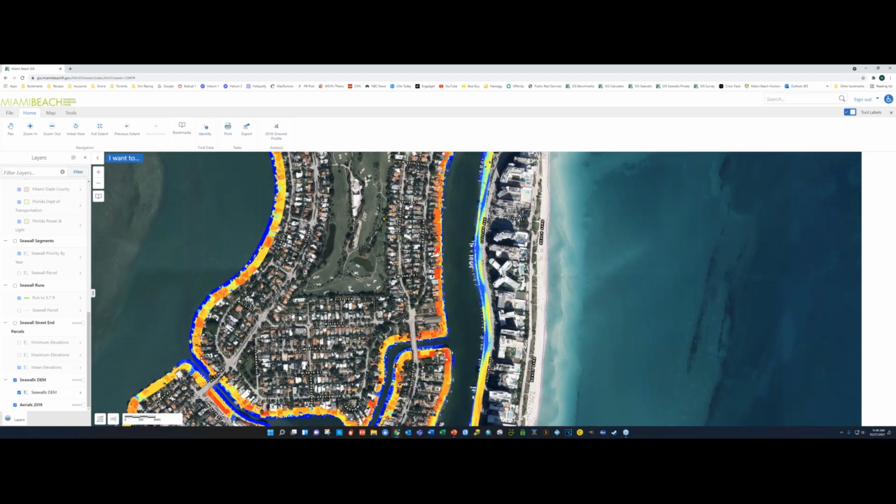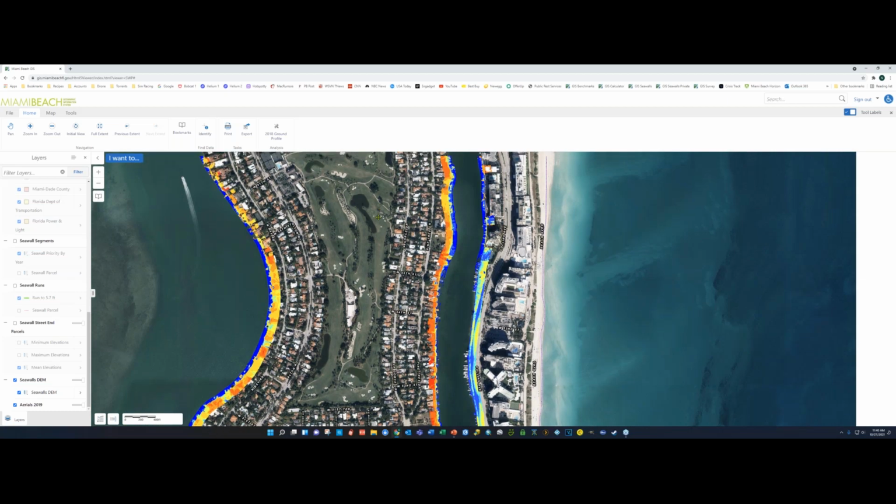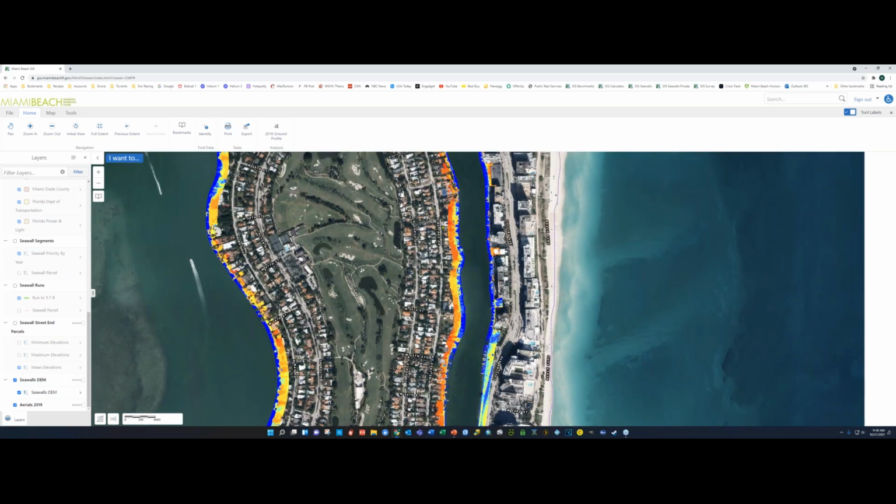So it gives the users and the staff quite a good tool to go in and look at areas throughout the city as they need to when it relates to the seawalls.